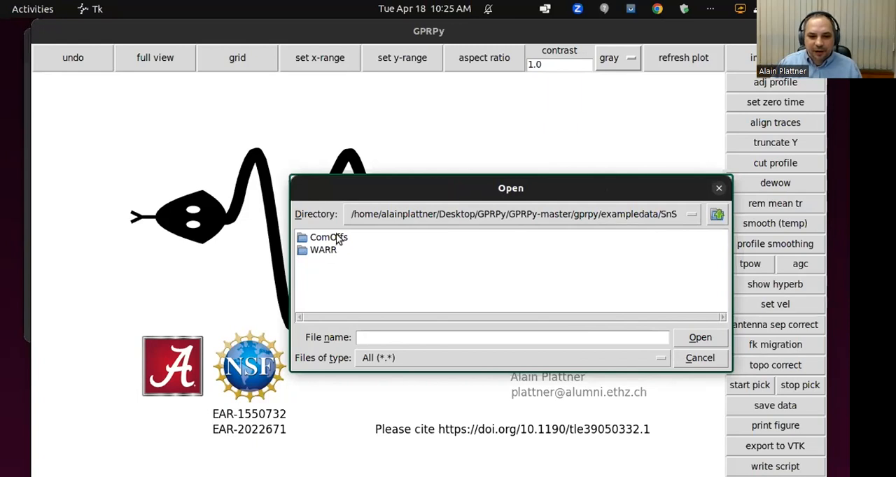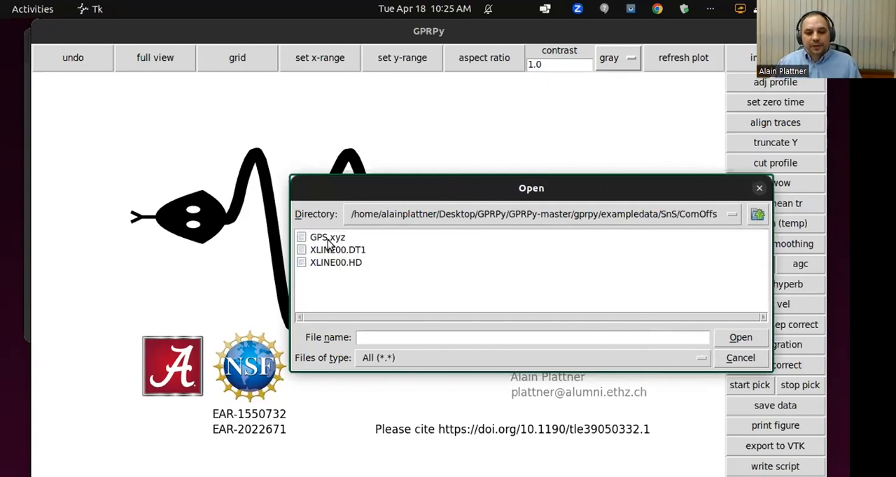And here we have common offset and wide angle reflection and refraction. We're going to do the common offset one. Okay, here I have the actual data and a header file. That is how sensors and software data are stored in a DT1 and then an HD file. And I also have the 3D UTM coordinates here.